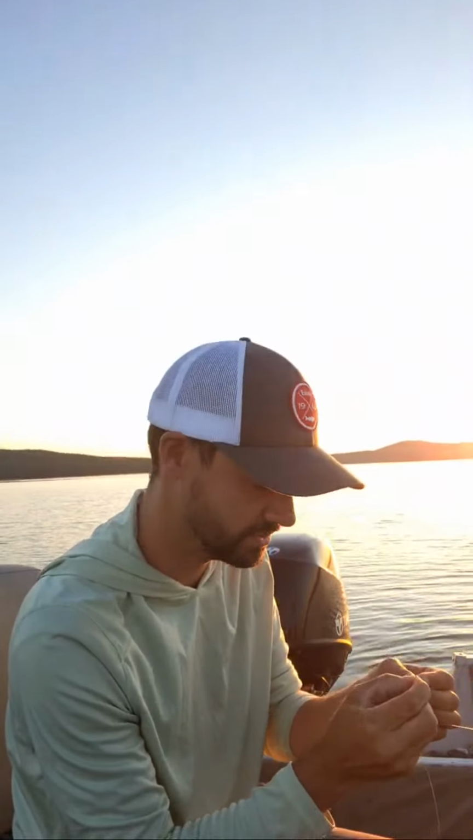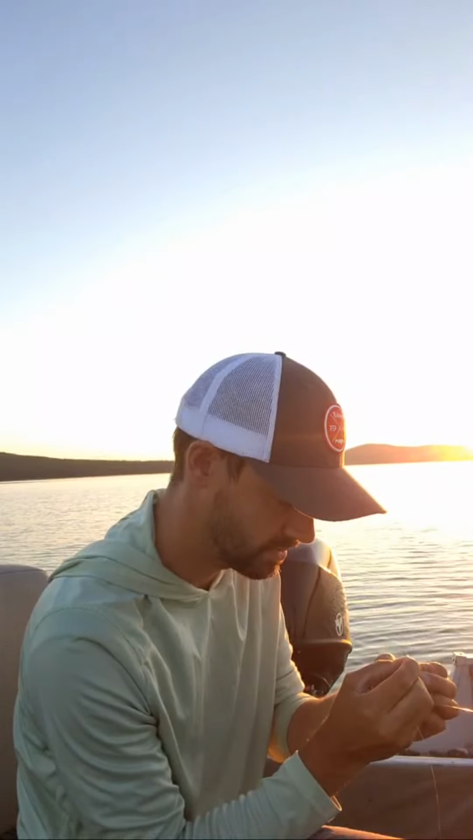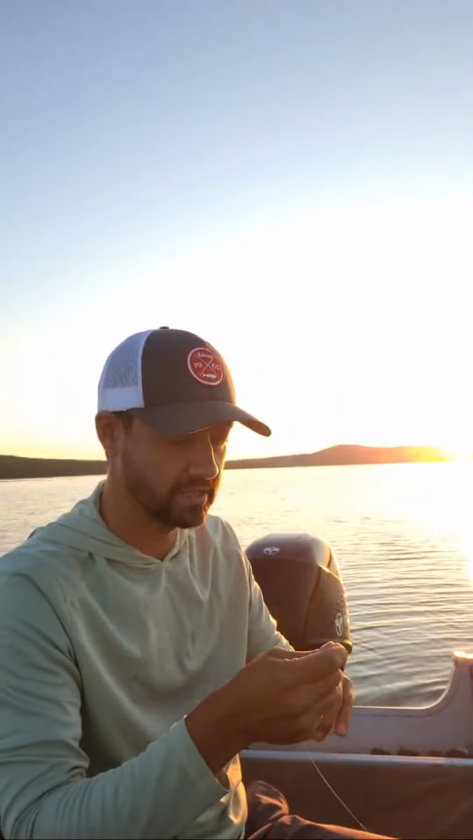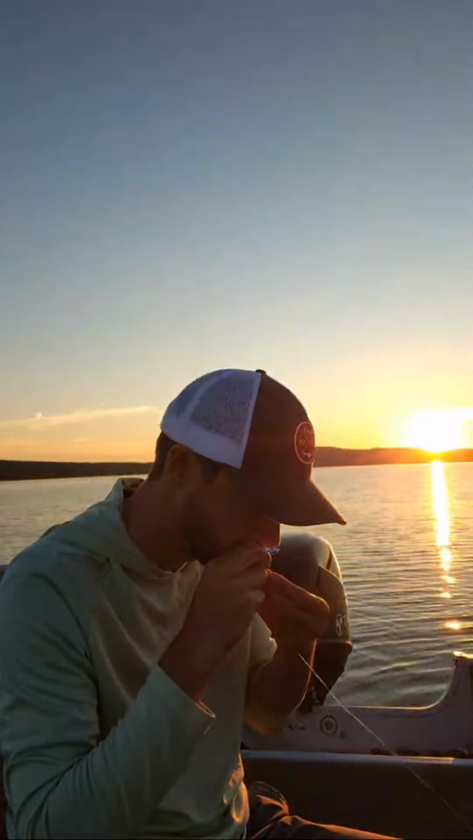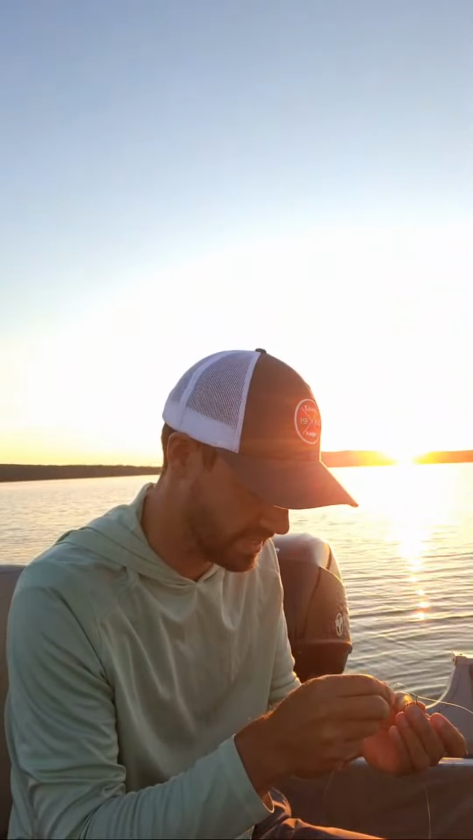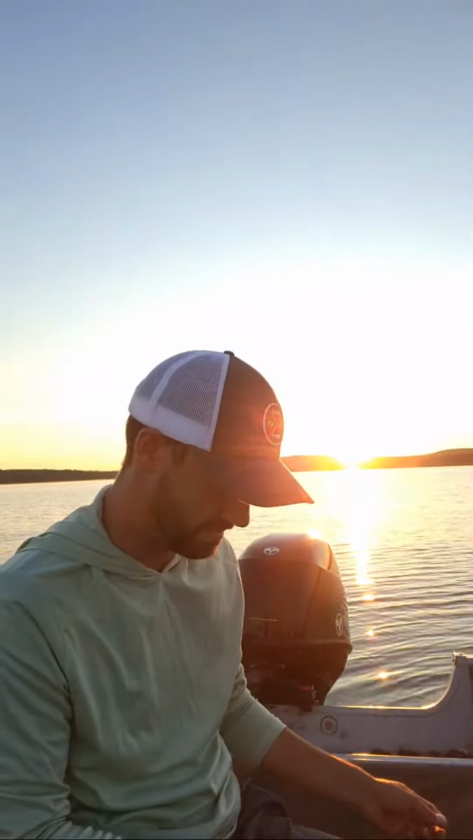We're out fishing. I was trying to get this freaking knot started. We've seen about 10 Lakers so far, giving me a hard time.